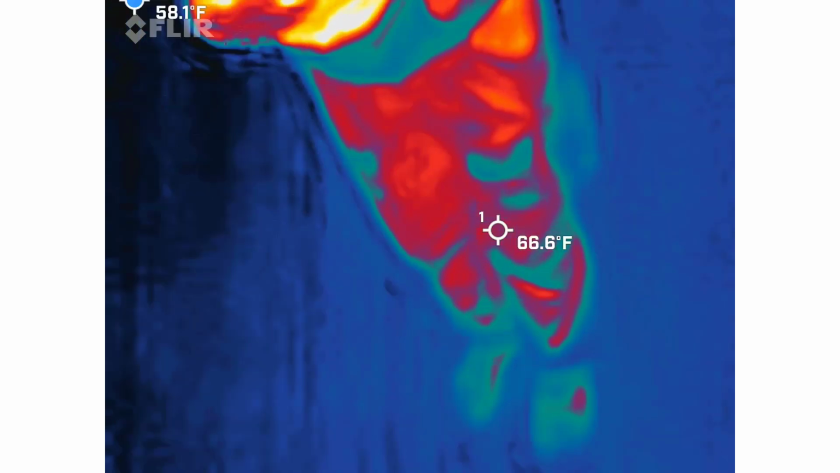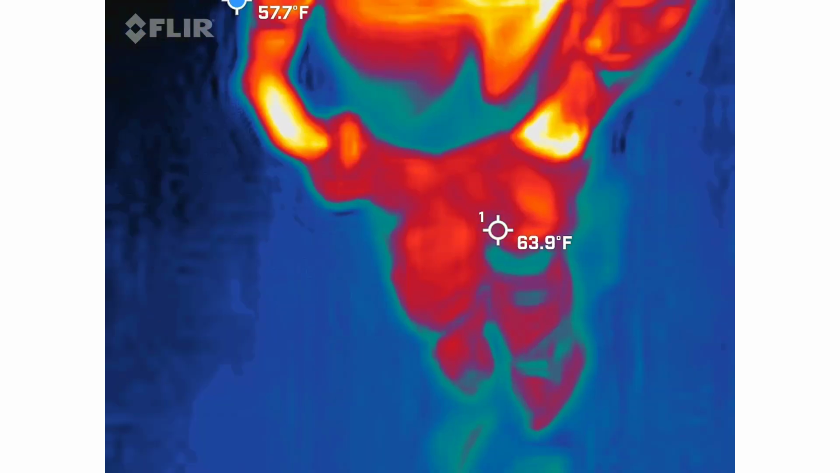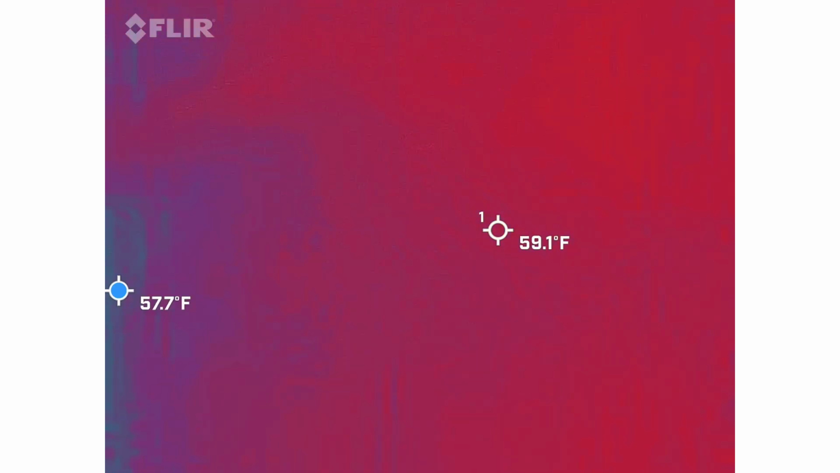All right, I'm going to do one more quick round robin, and I'm going to pull us all back over this way, just so you guys know. Over here? Okay. Go over that corner real quick. Let's go over that corner.